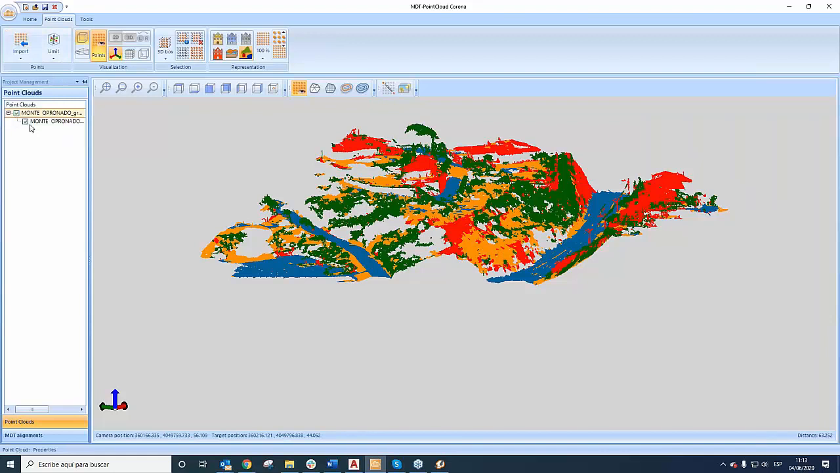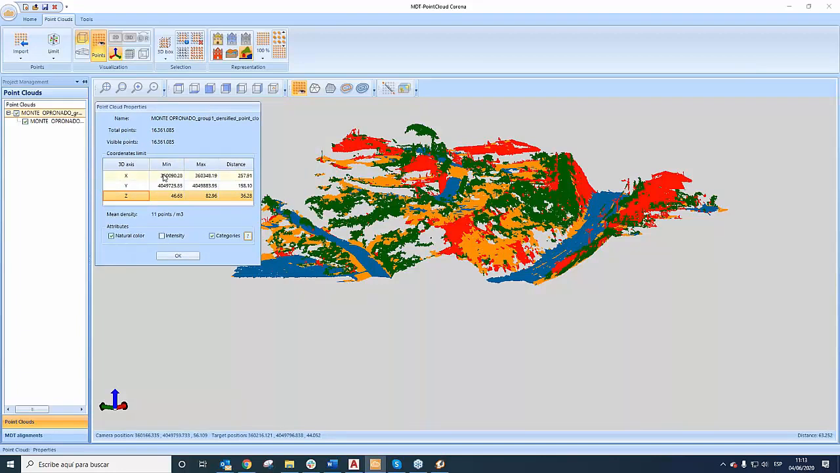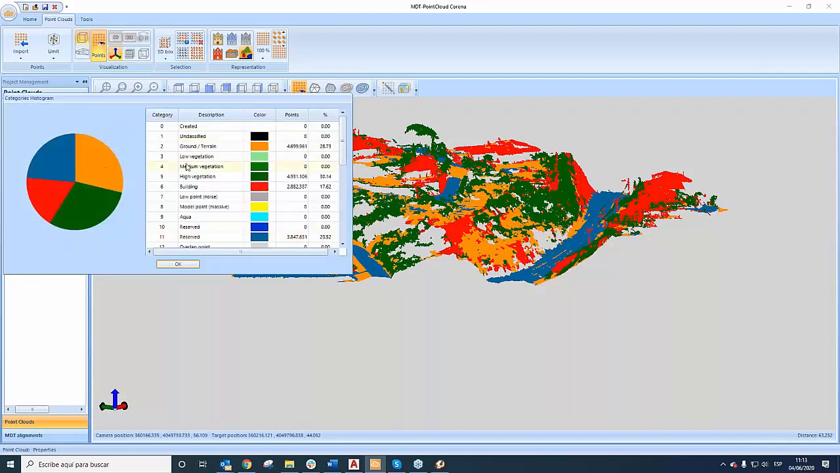For example, the properties: in this case, it's a point cloud that has 16 million points, and this is the boundary limit of the point cloud, and the attributes are natural color, like I said before, and the category. For example, I can show the vegetation, the buildings, the ground terrain, etc.